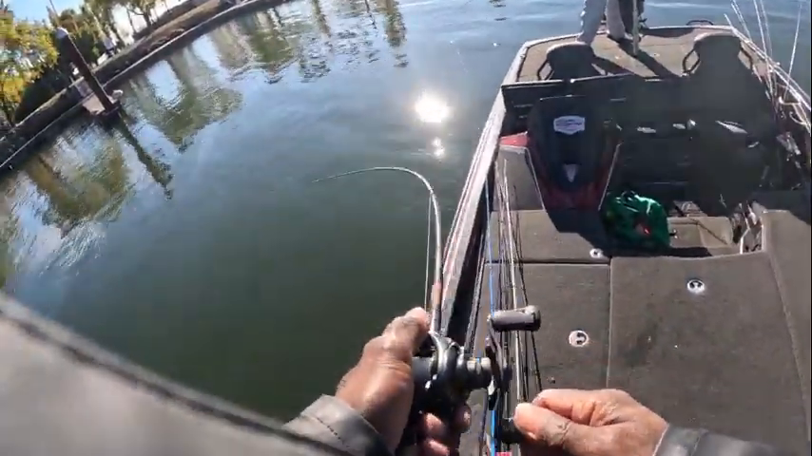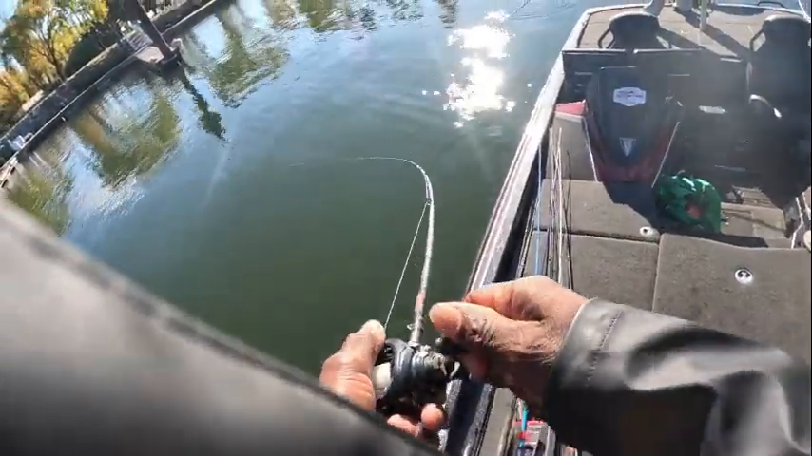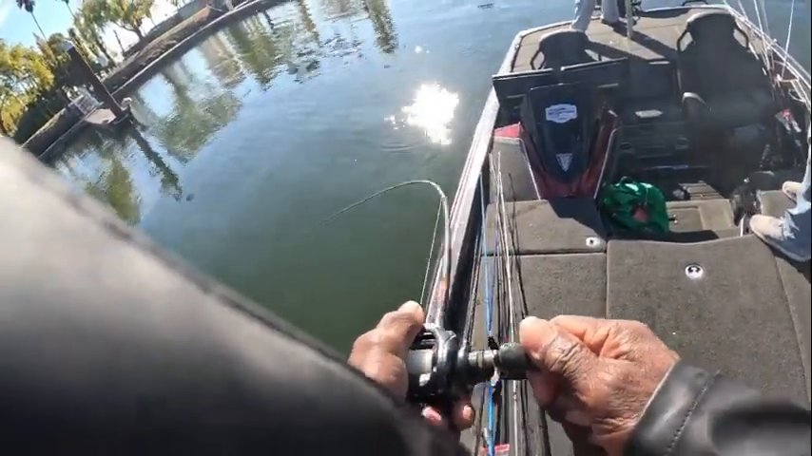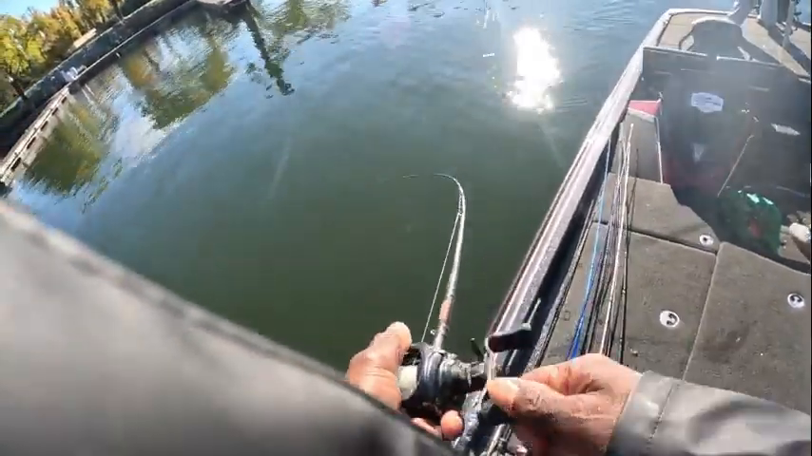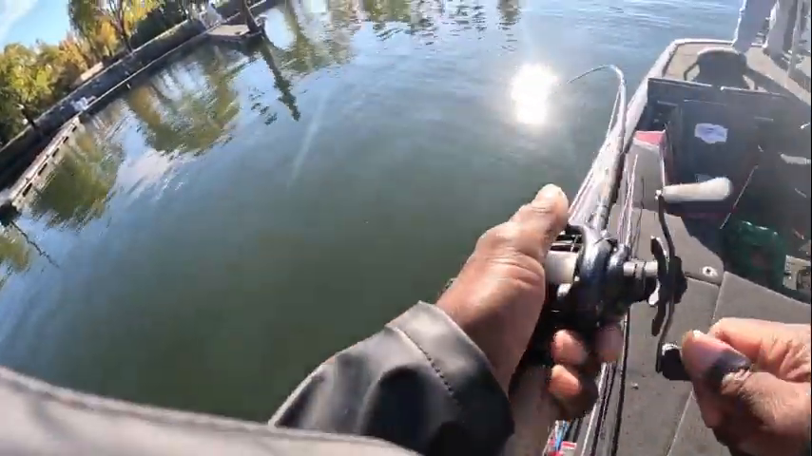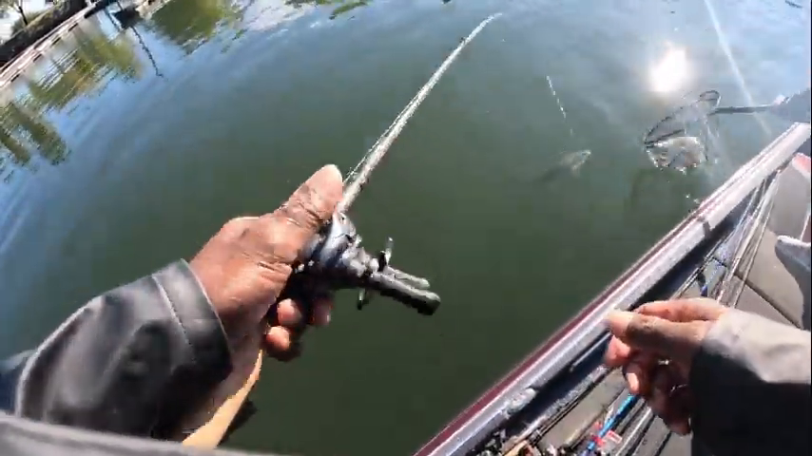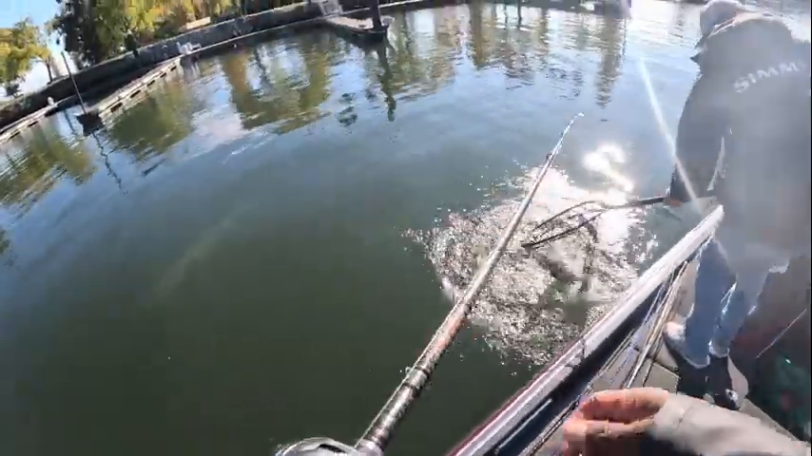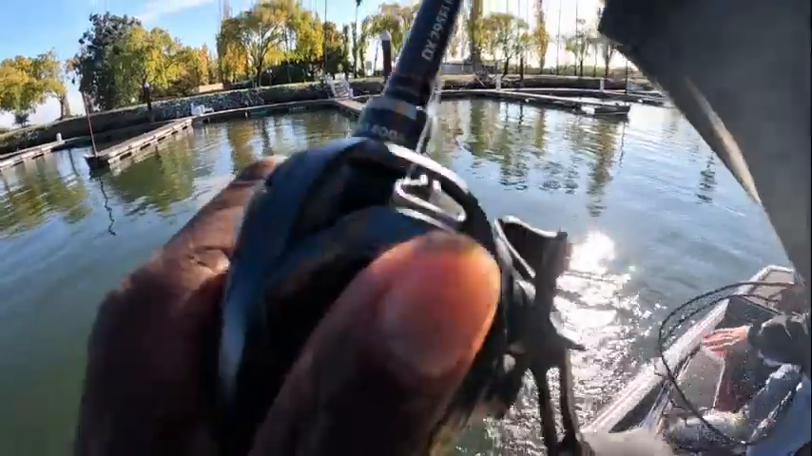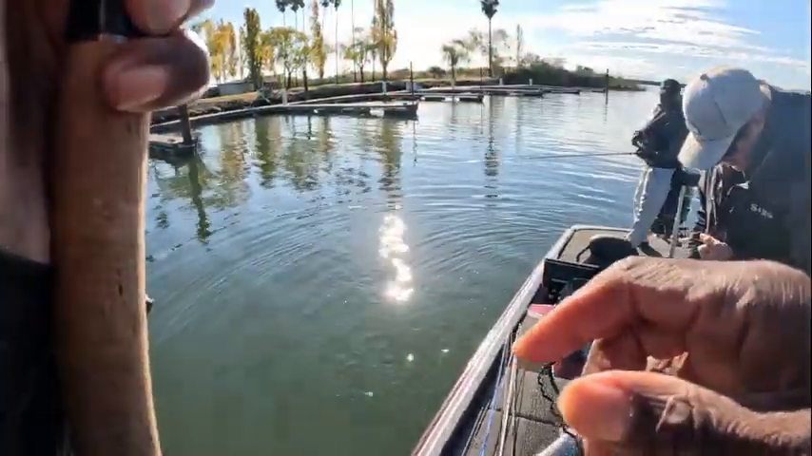Ooh, that's probably a striper. Oh my goodness, oh, he's a good one. Oh, it's a striper. Yeah, I thought he was a striper. Oh my goodness, he smacked that thing. That's a big strike. Oh, it's a big dude.